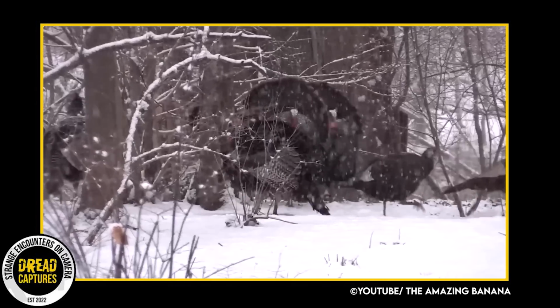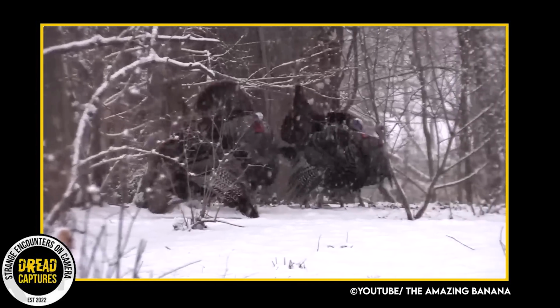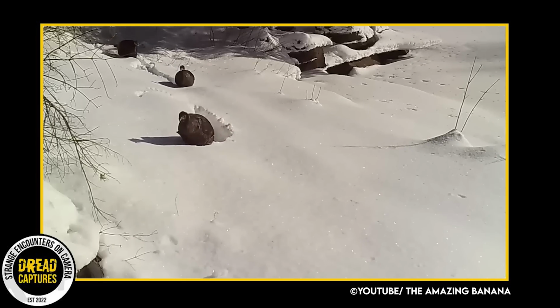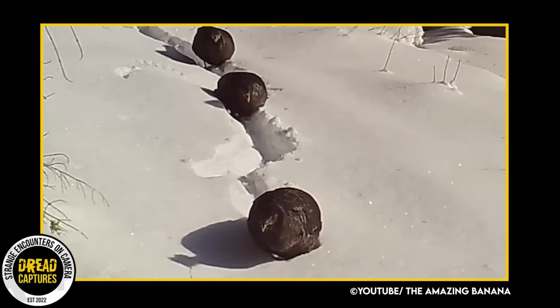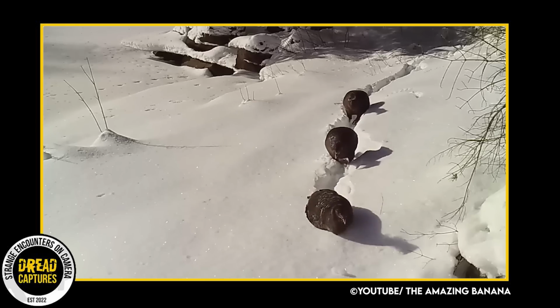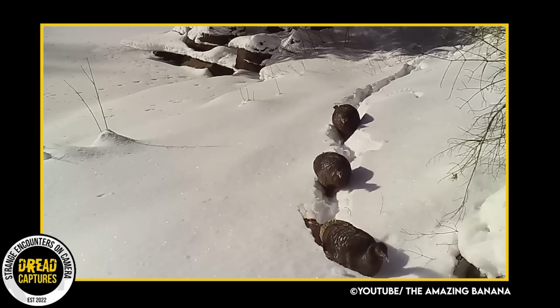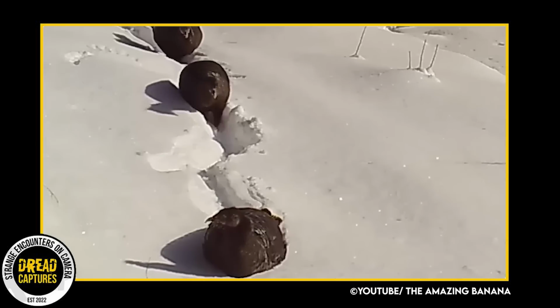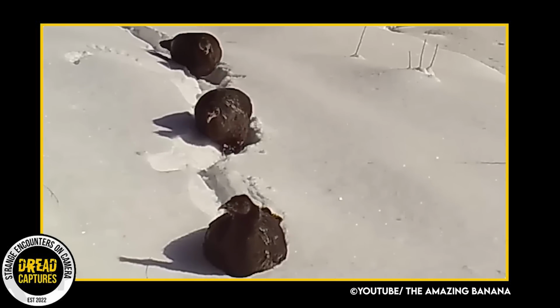Have you ever seen a flock of turkeys trudging through the snow? Yeah, me neither. The recorded footage from a trail camera showcases 3 turkeys navigating through this deep snow, and it's pretty impressive. The turkey in the front takes the lead, clearing the path for the other 2 to follow closely. It appears as though they're on a mission, with the chief turkey guiding the way.